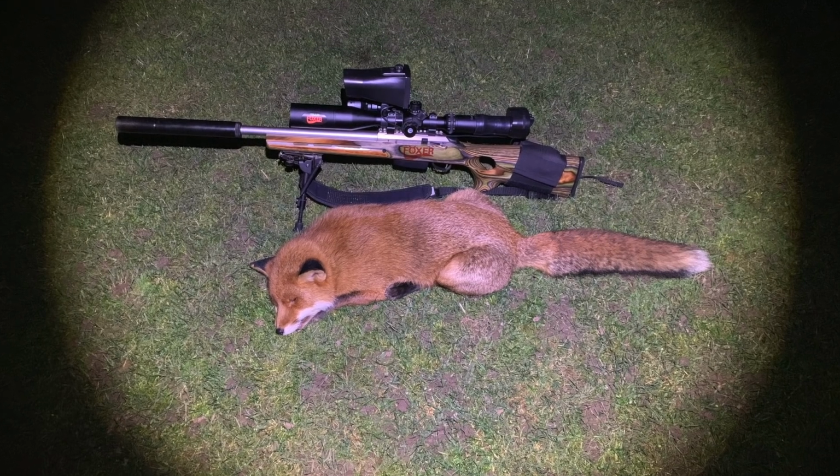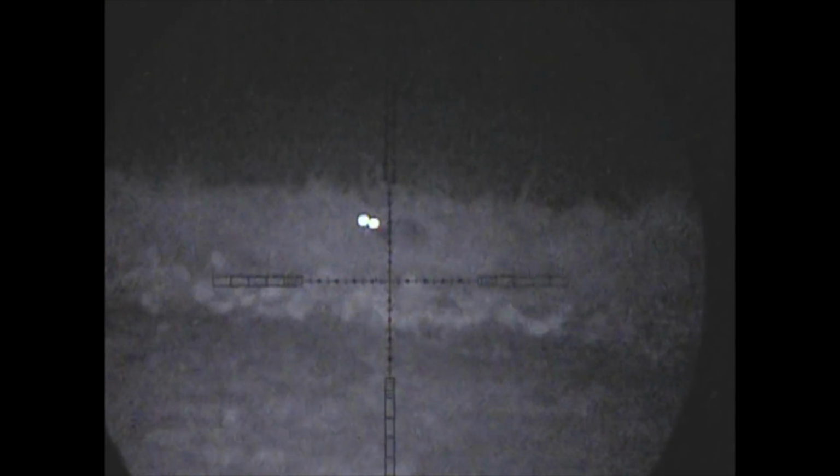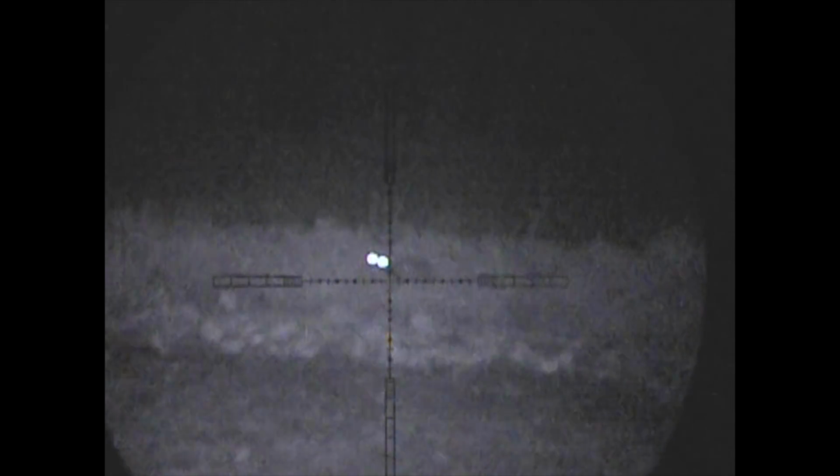Indeed it was, and I'm sure the farm shop owner is pretty happy with that result. On the way home I thought I'd flick the lamp onto a spot where I'd seen 1 or 2 foxes before, and I got permission to shoot and took a long shot once again off the bonnet of the truck to be able to bring home number 3. Number 3.